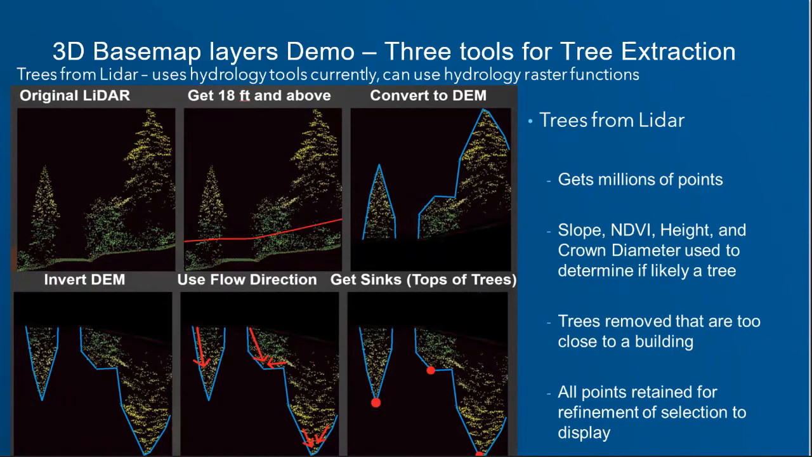Basically it just gets the height of the trees. It grabs everything over a certain height and converts it to a digital surface model. And then it inverts that surface model and uses the flow direction tools and the hydrology to find out where your sinks are going to be. And then it uses the flow accumulation, which is how many pixels flow into each pixel, to take those sinks and give them the amount of pixels that flow into them, which we can then derive the crown diameter of the tree from, and that's applied to it.